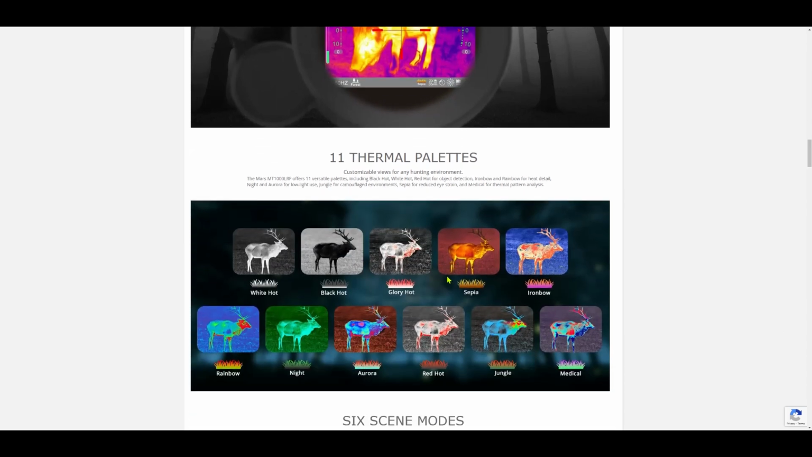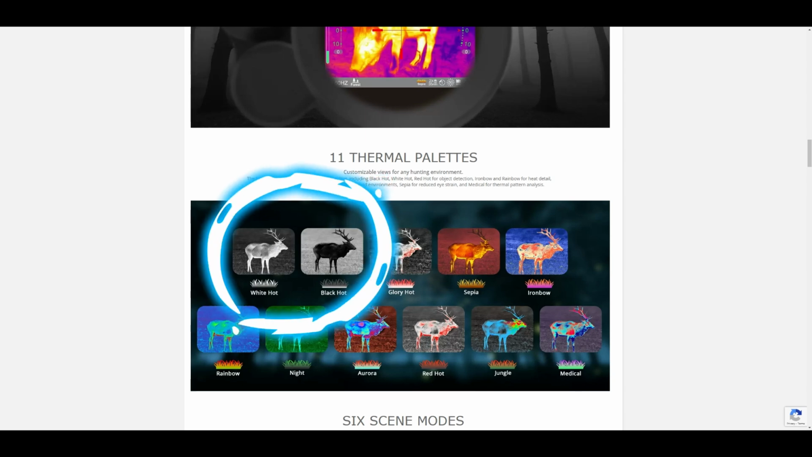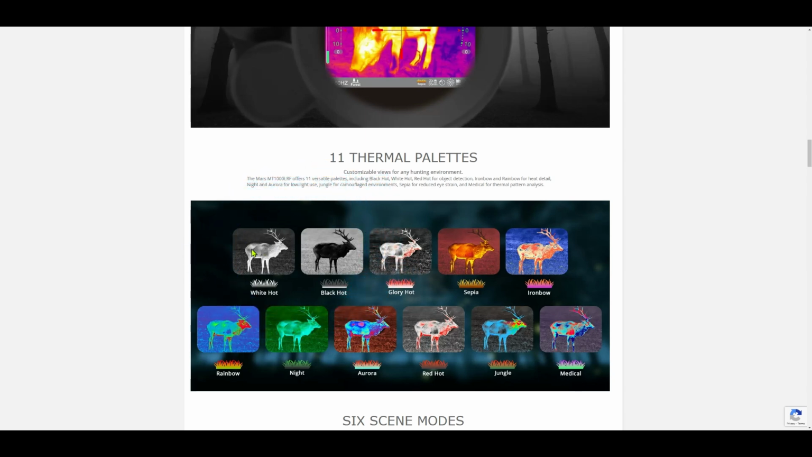You got 11 thermal palettes. You got white hot, black hot, glory hot, sepia, iron bow, rainbow, night, aurora, red hot, jungle, and medical. I prefer white hot and black hot. White hot is my number one, but if you're tired of white hot, you got 11 color palettes to choose from.